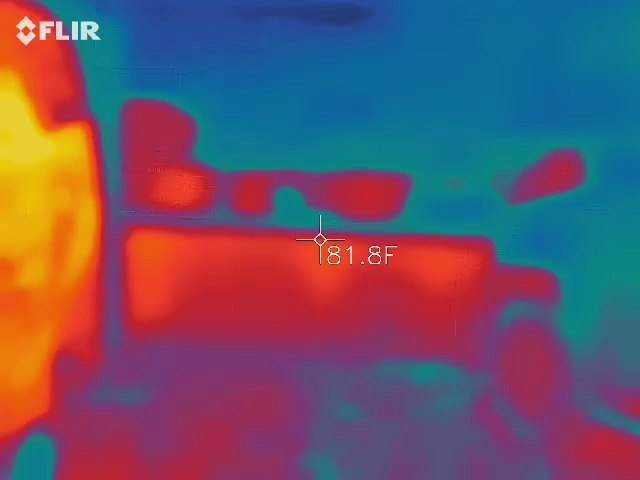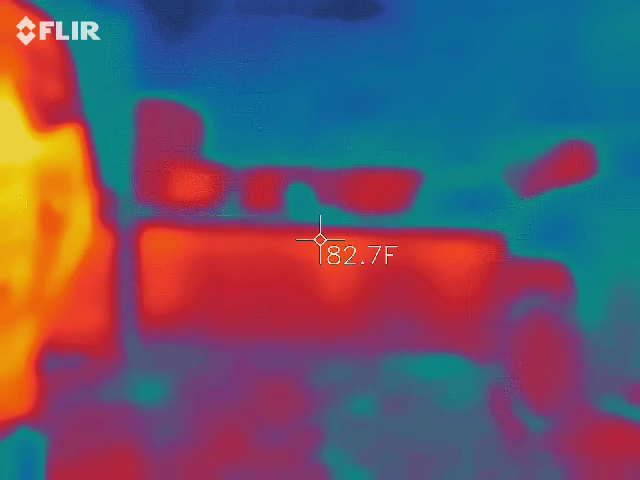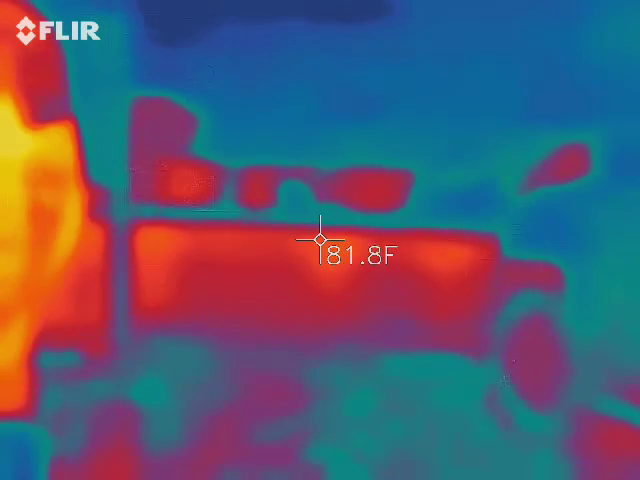Normally when I bring a whole group here, they're out exploring with the lasers and a different thermo, and I have them walk around and see which car has been here the longest. That's usually the test I give them. That way I know that they're looking at the actual heat signatures.